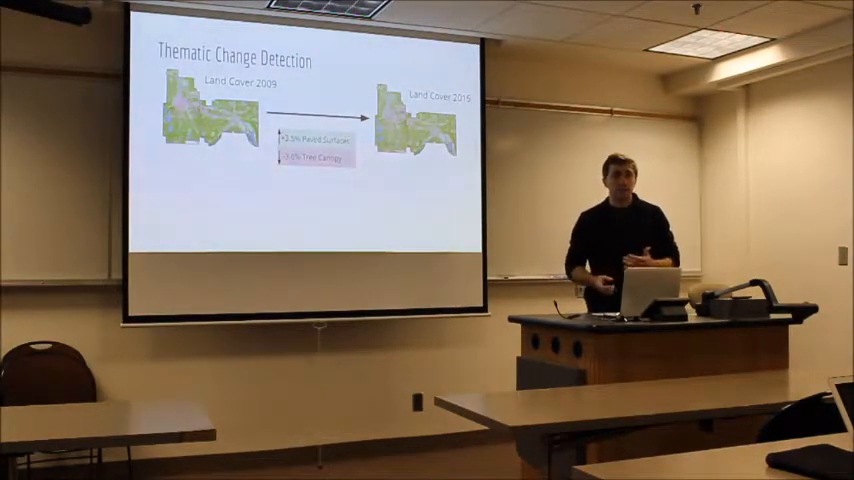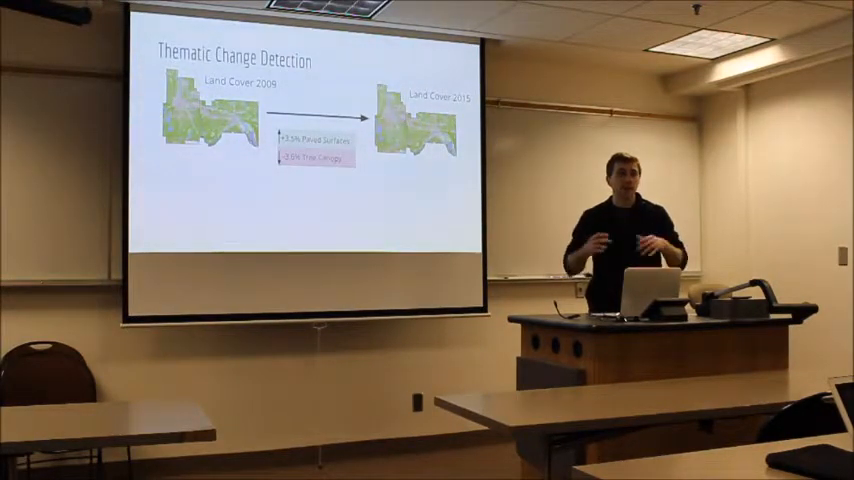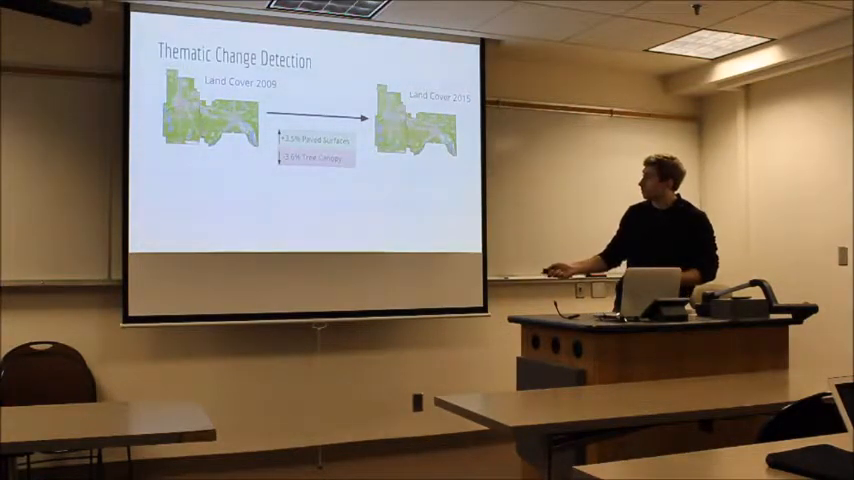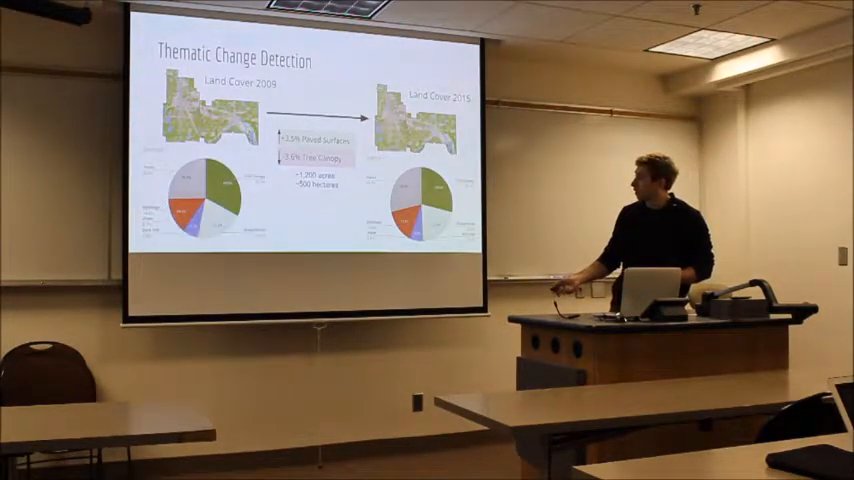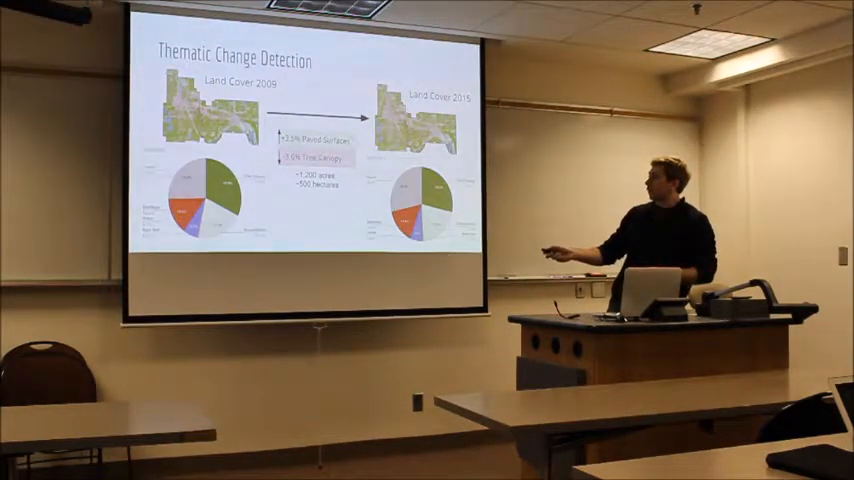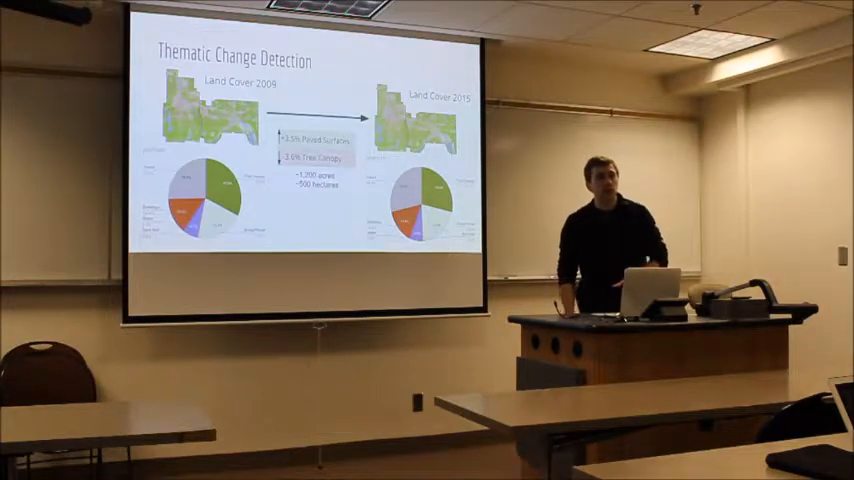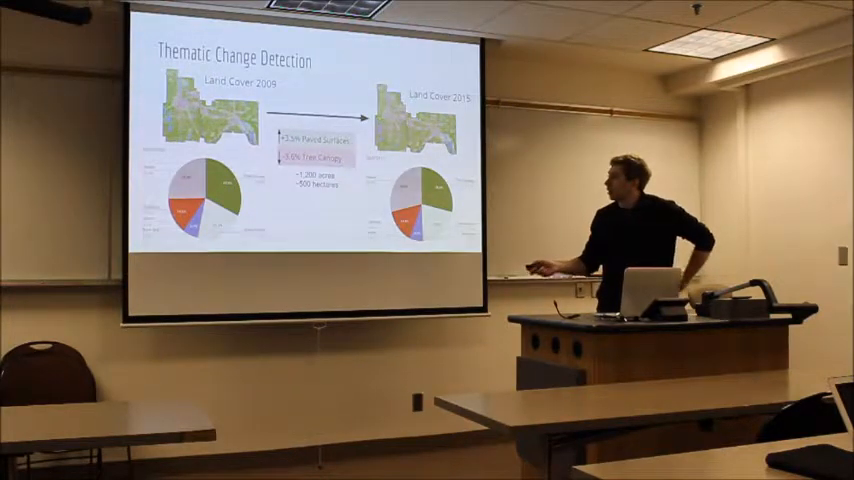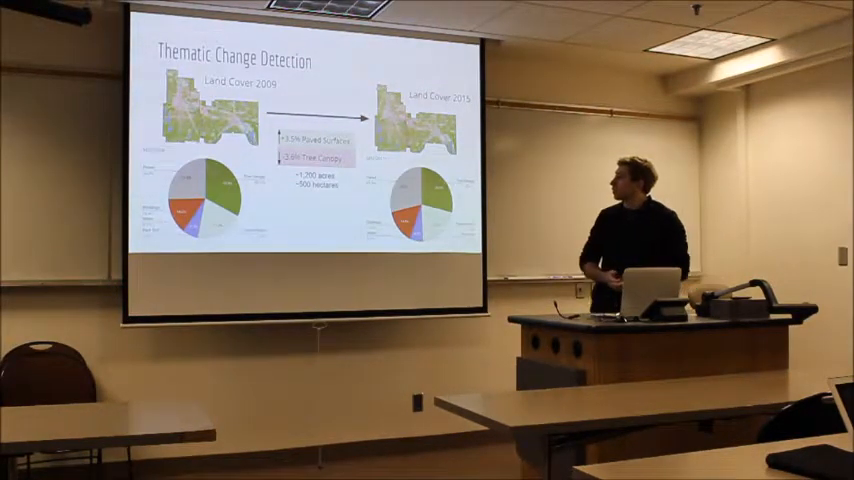So what that means is not so much that we're paving more, but it's likely that the tree canopy is being removed and uncovering the pavement that's beneath. And that's pretty interesting. It corresponds with about 1,200 acres of land area in Minneapolis and St. Paul. And we notice that the other classes stay the same for the most part. So that was pretty interesting.